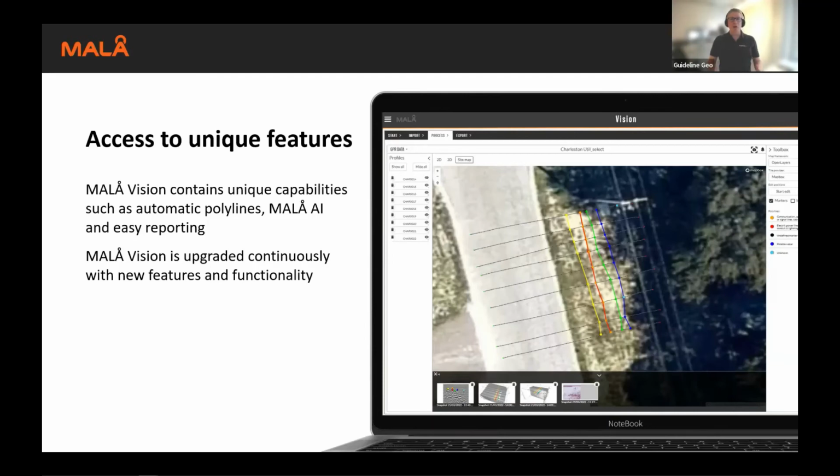As with the MALÅ controller app, we are constantly adding new features and updating the software. So please tune in for the next webinar to look at the latest releases. But as we've talked about, we're constantly working towards adding new features. So it's a lot of fun to have interactions with customers and users, and looking into new exciting functionality.